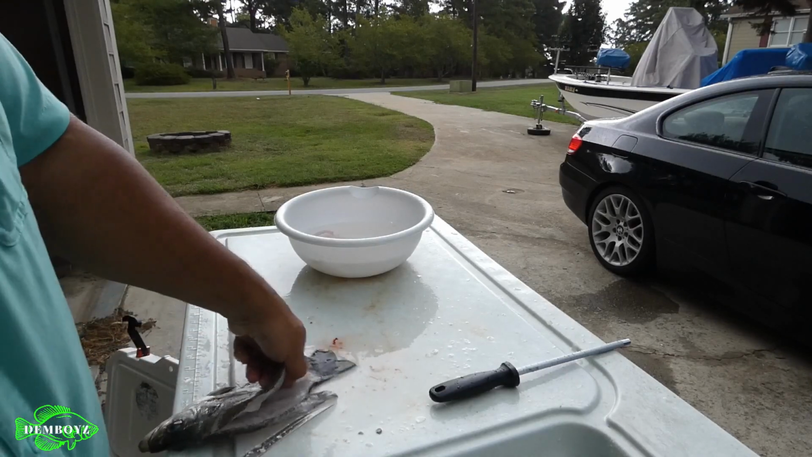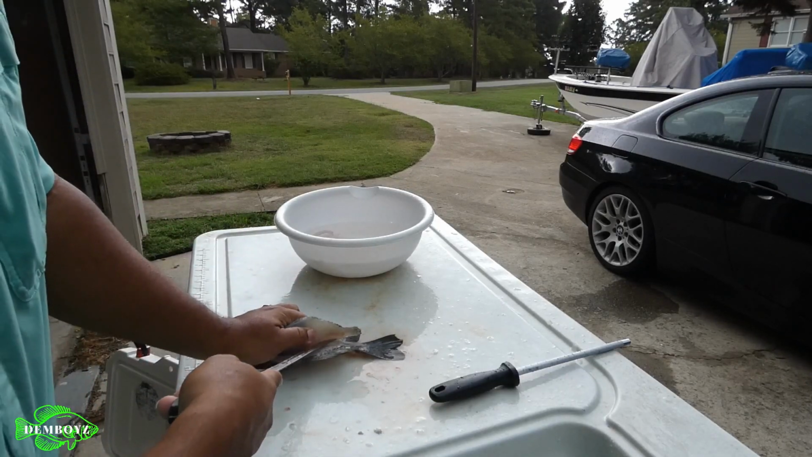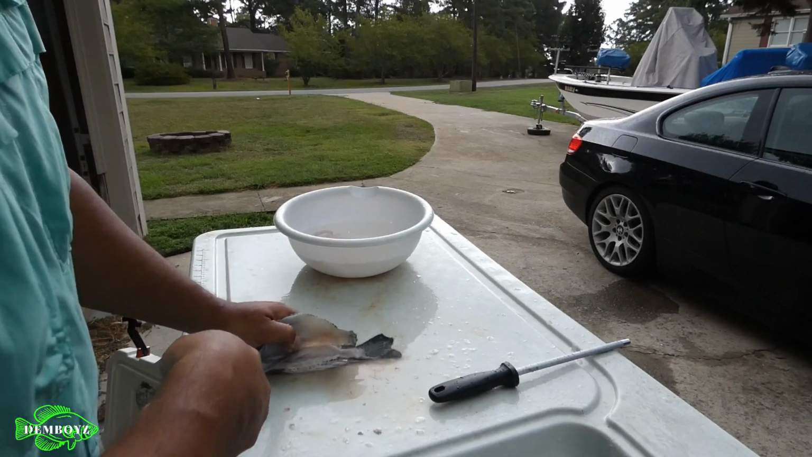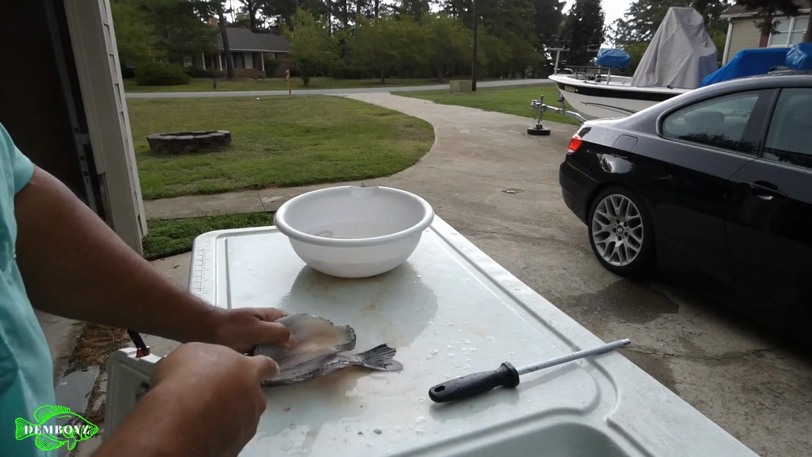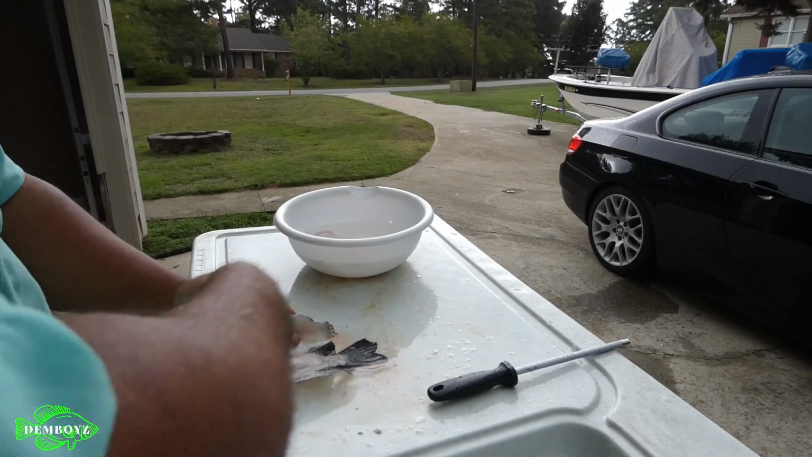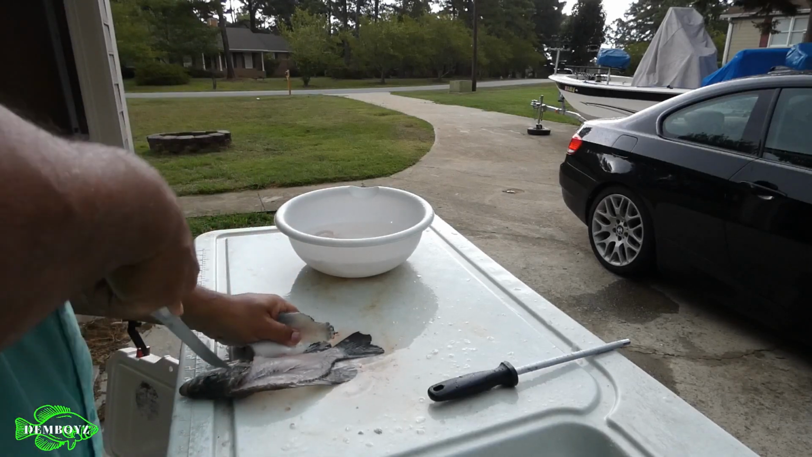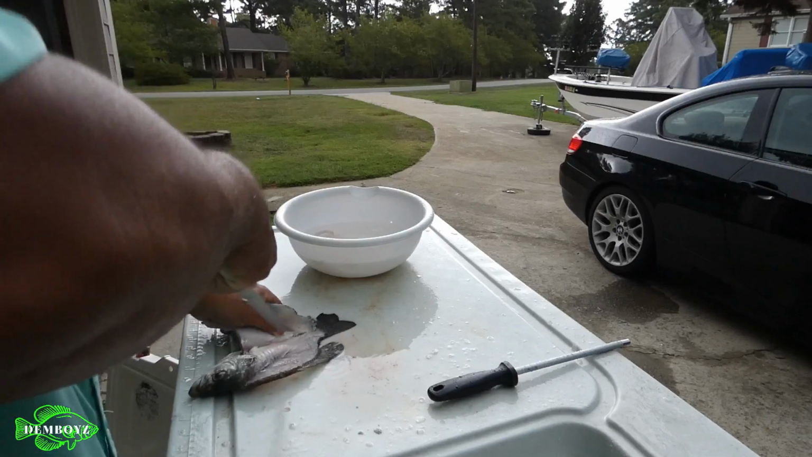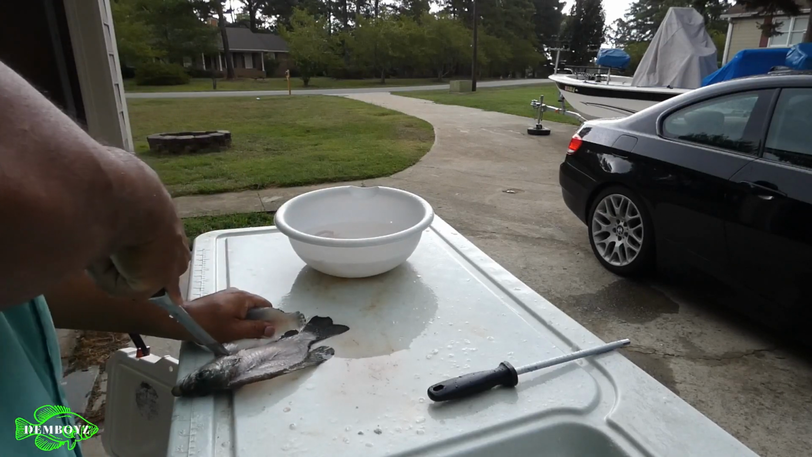When you get to that backbone, you lift that fillet up a little bit and you try to catch that rib cage. Got that knife making that noise, like crumb, the noise. That's just riding across them rib bones. You want it to ride across, but you don't want to cut into it. If you cut into it, instead of them bones remaining in the fish, it's gonna be in your fillet.